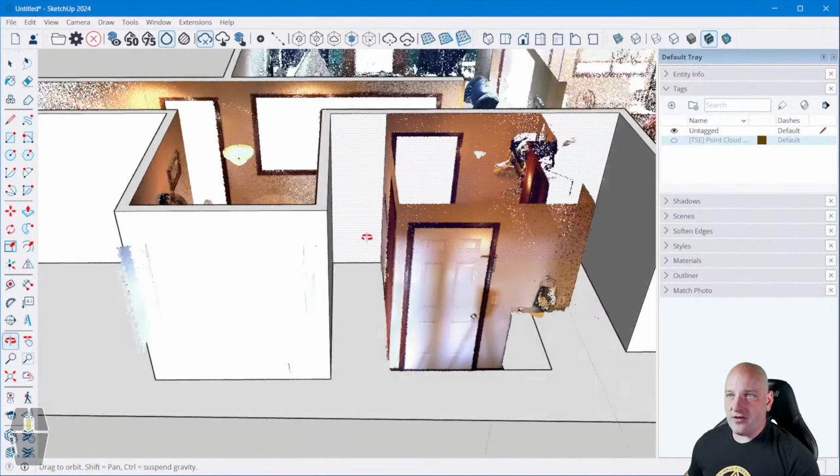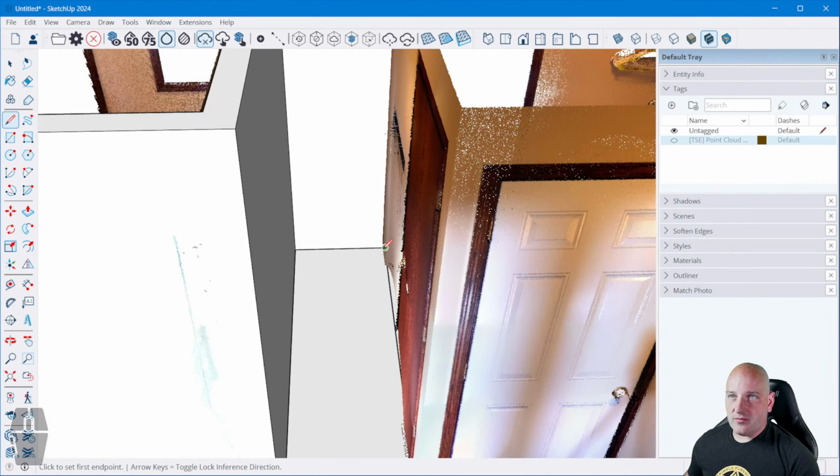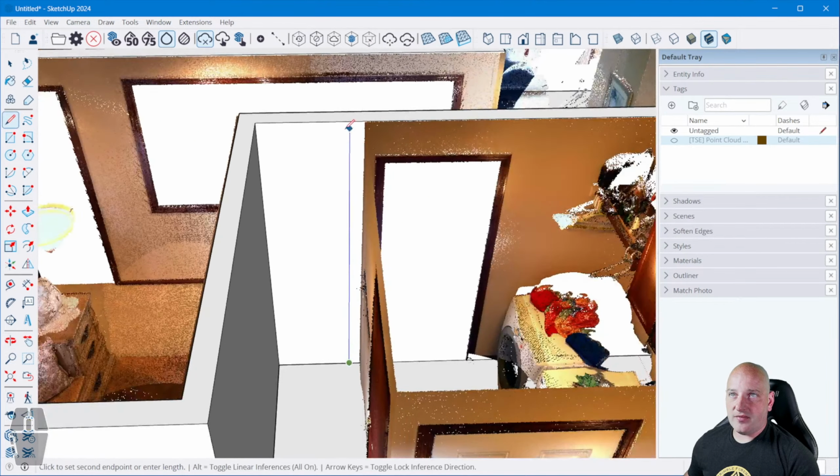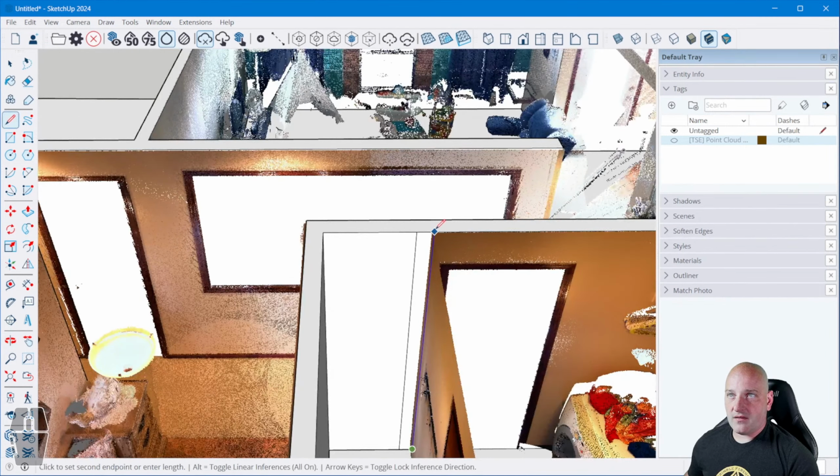All right, we have another wall here. I'll just go maybe in 4.5 inches there and come up. And I need to make it come up from there. I'll make sure I'm on my edge.